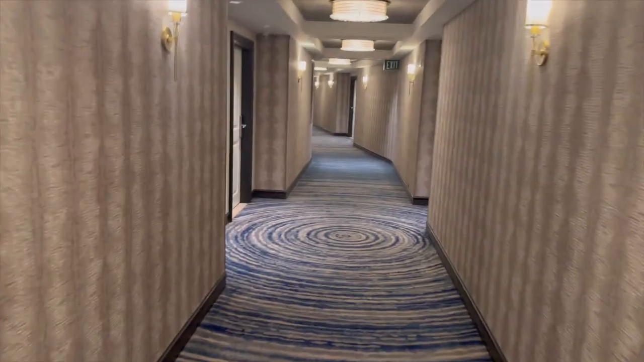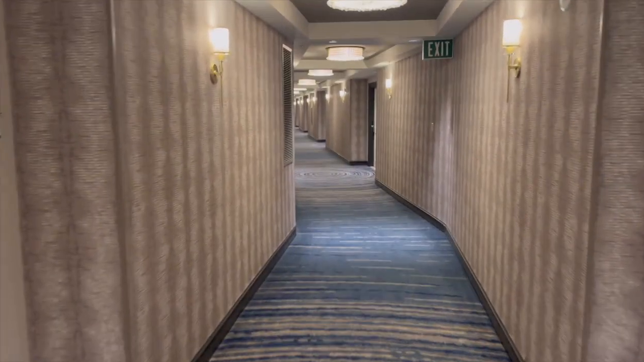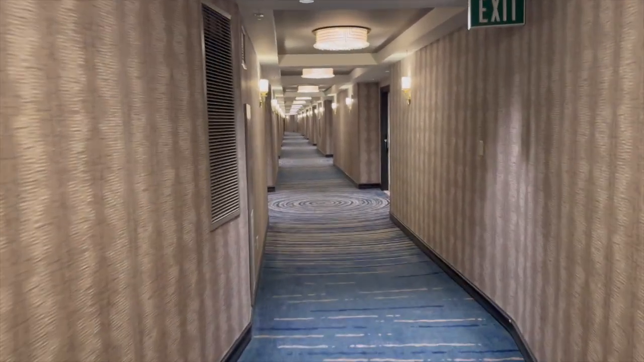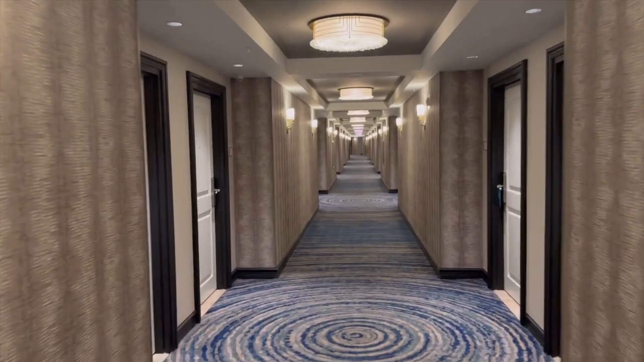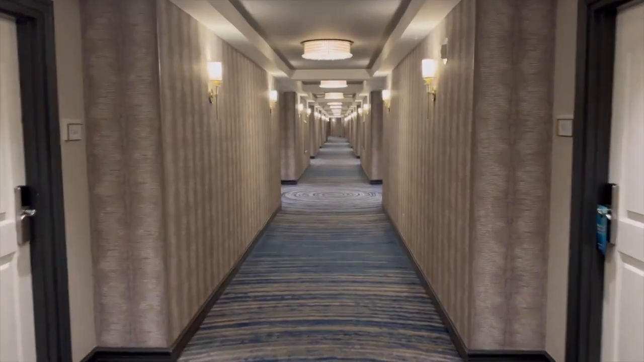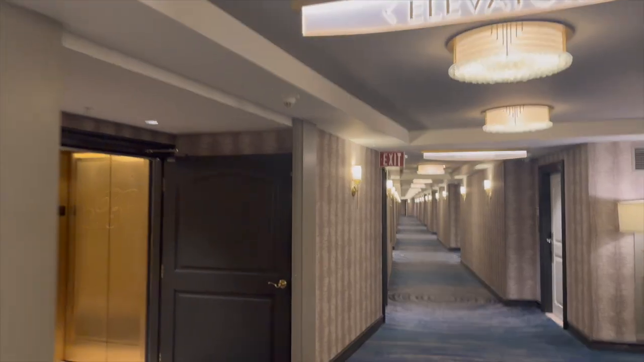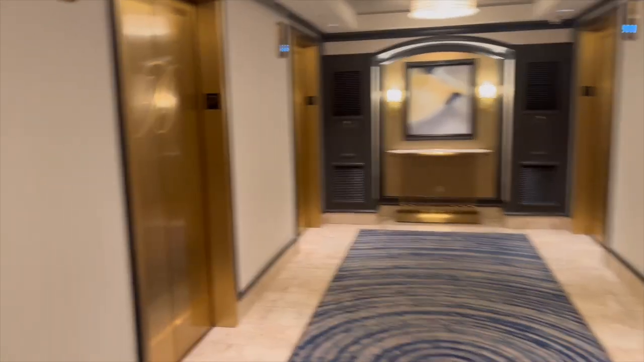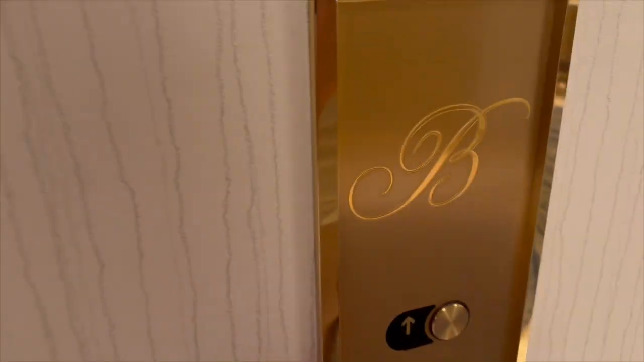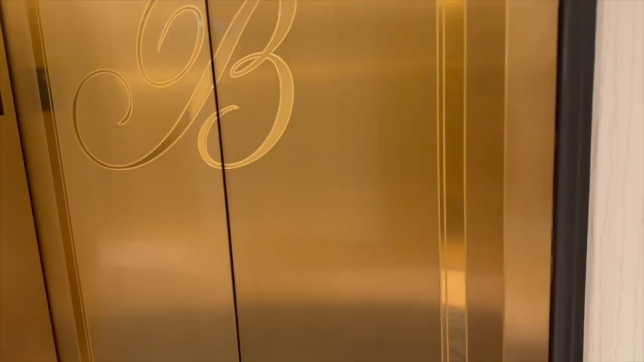Oh my god, what an incredible client. So, this is the hotel hallway for the Bellagio. Bellagio is so nice, so luxurious. Alright. Look at this place, so luxurious. Everything's gold? Dang, the elevators are gold.